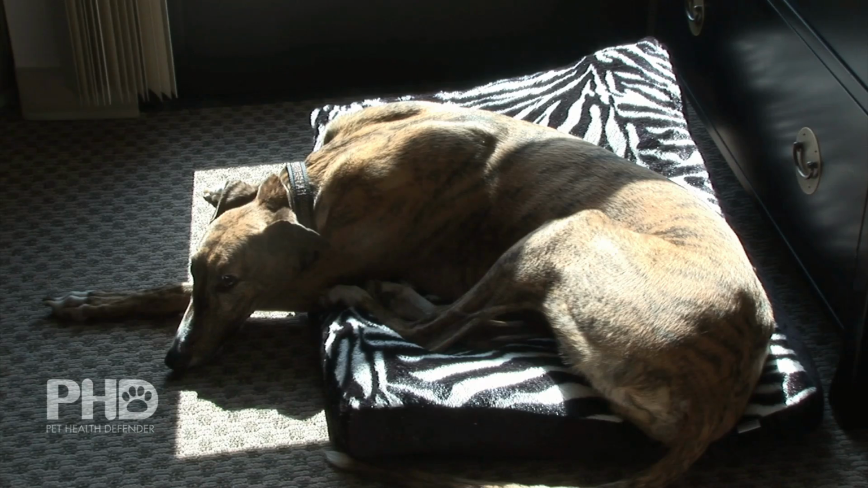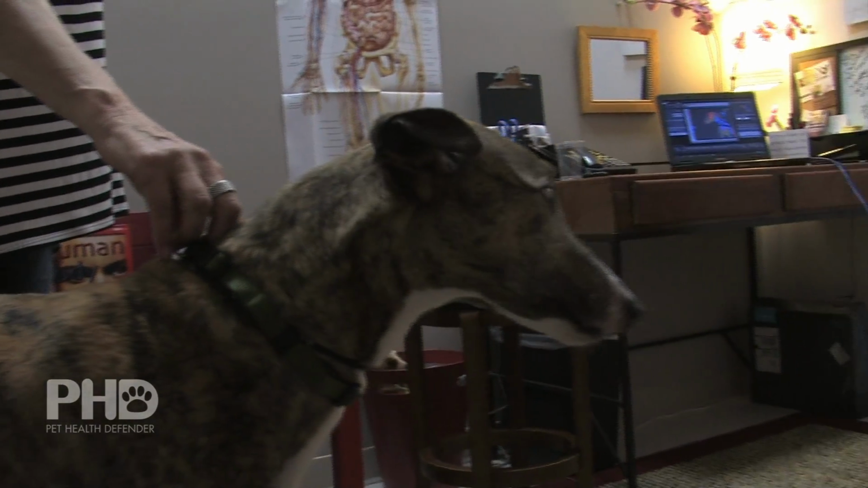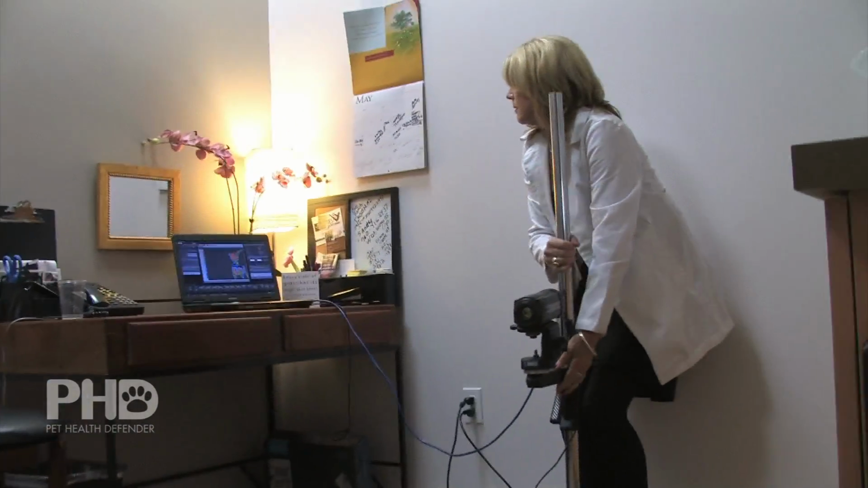Hi, my name is Amy Elliott and I'm the clinic administrator for this practice. This is my dog Mo. I'm quite familiar with thermography since we use it in our practice here. I've had thermograms, my husband, and now my dog's had it. And you could see where there was a lot of inflammation, partially on his leg, but mostly on his spine. It appeared that he had some sort of disc issue.